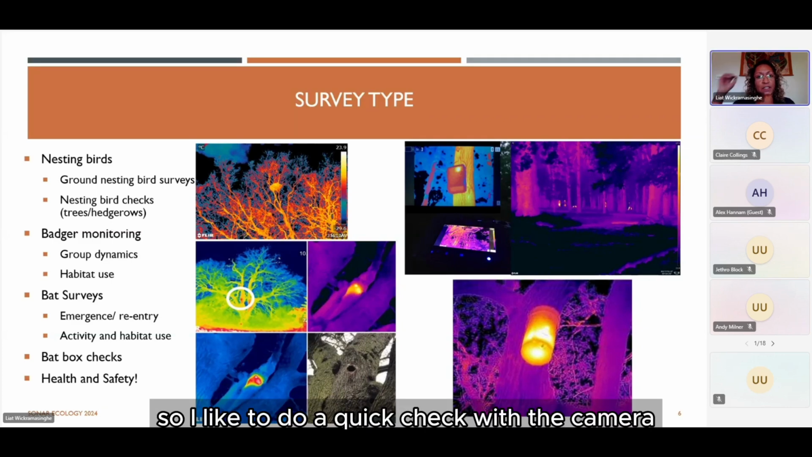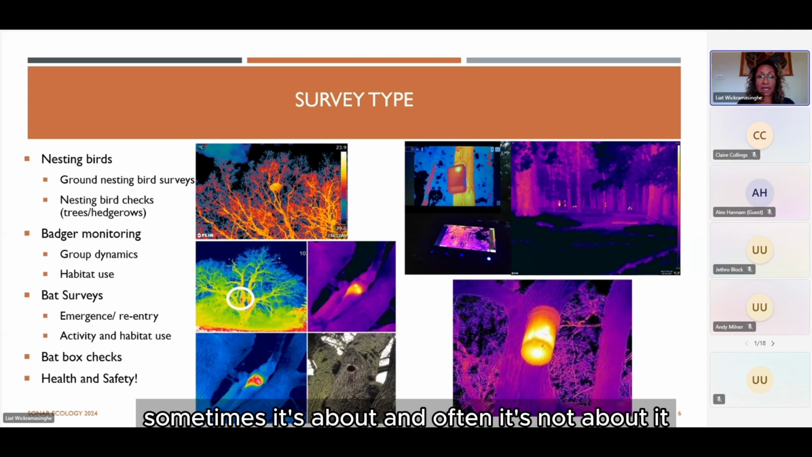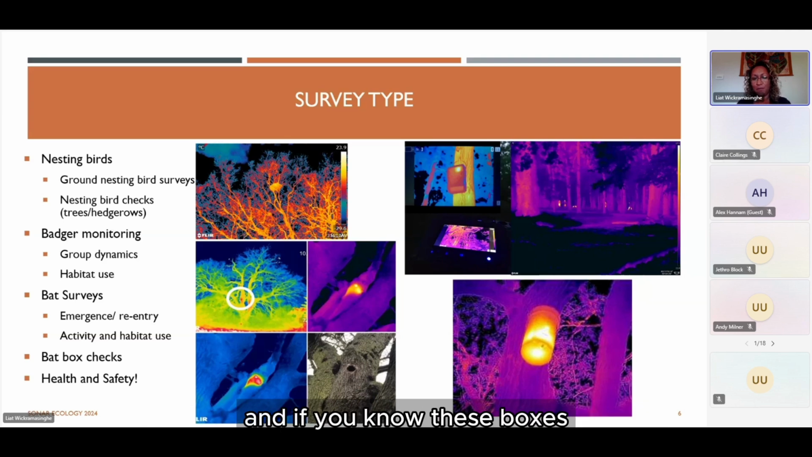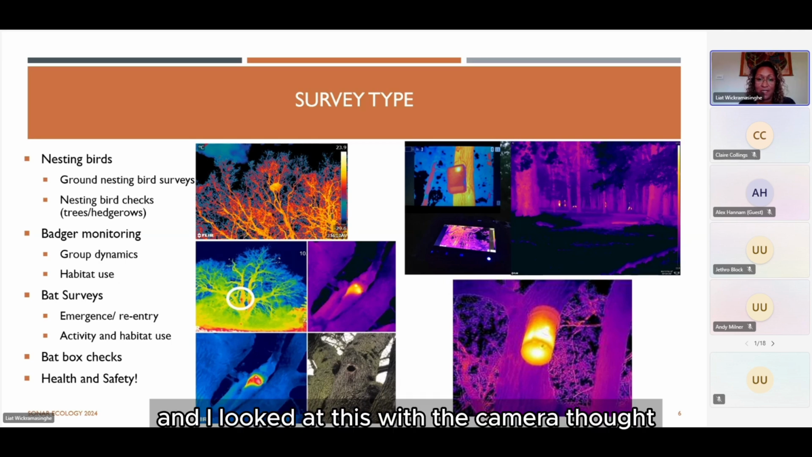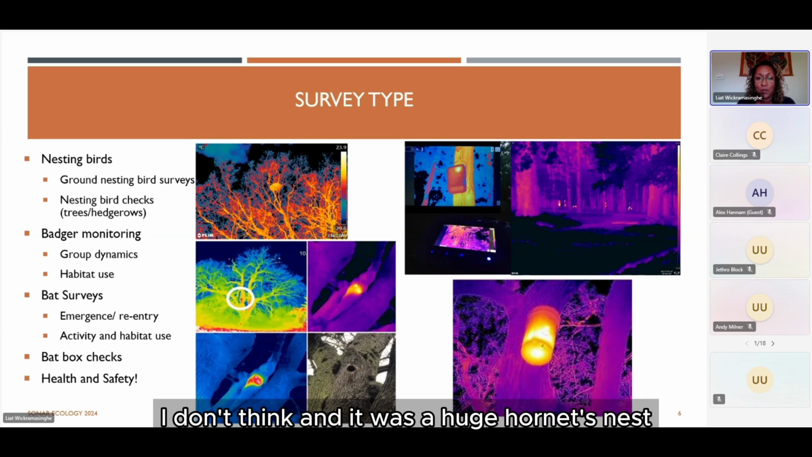So I like to do a quick check with the camera just to see if there's anything in the box or not. Sometimes it's a bat, and often it's not a bat, it's something completely different. So here, this bottom right is a hibernation box. And if you know these boxes, they're heavy, they're thick, they're really well insulated. And I looked at this with the camera and thought, I don't know what that is, but it's not a colony of bats, I don't think. And it was a huge hornet's nest.